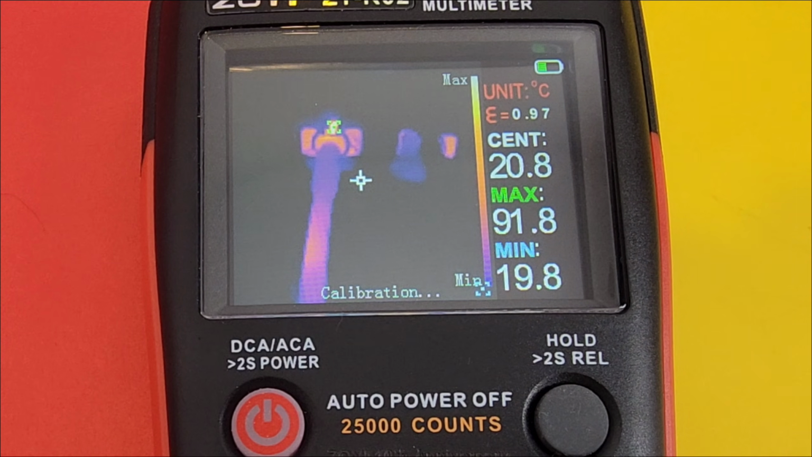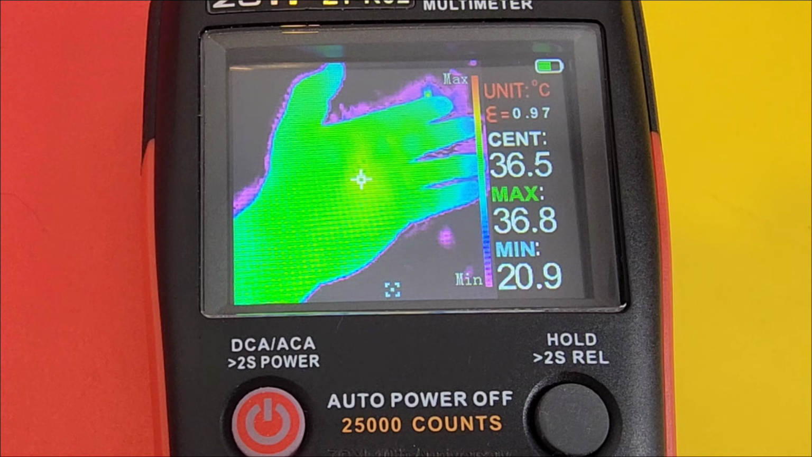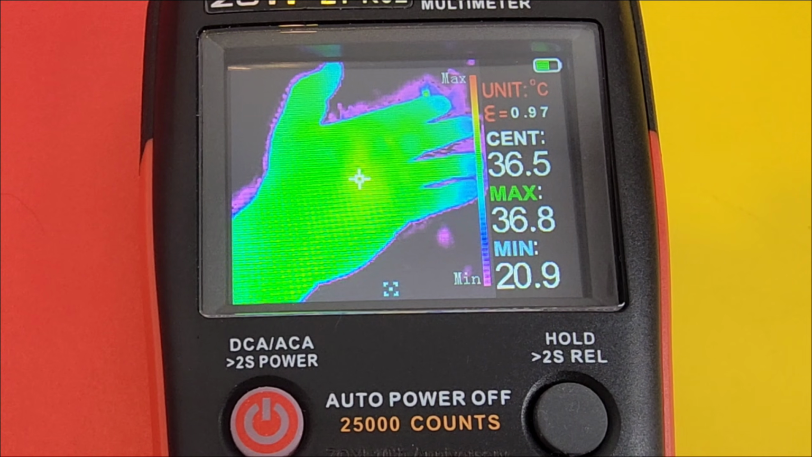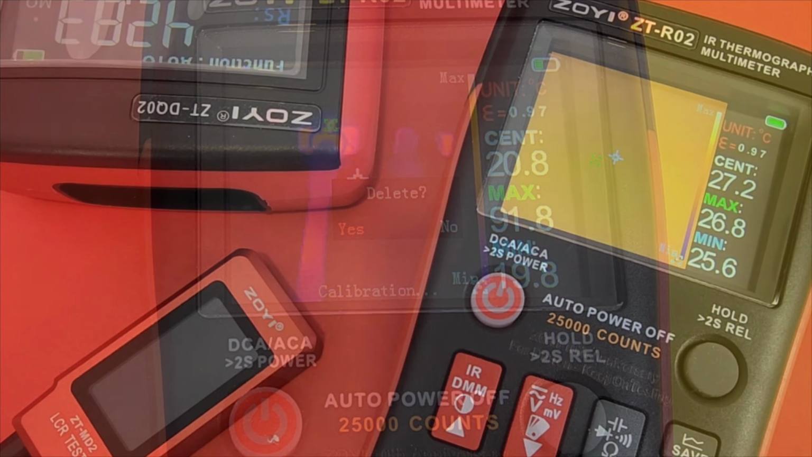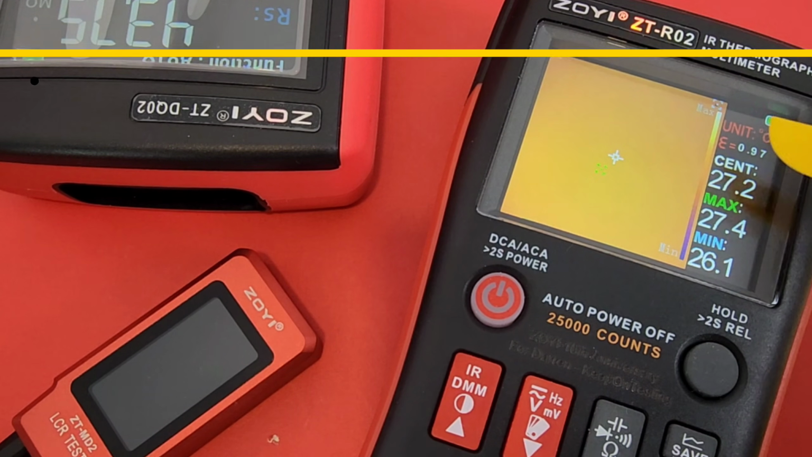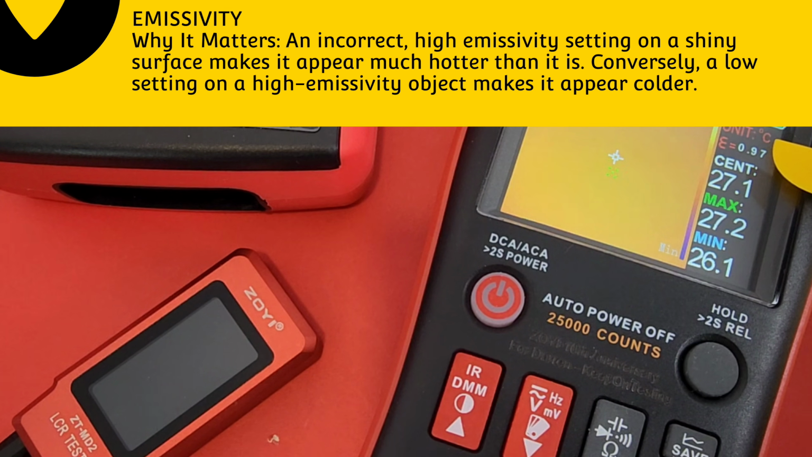Scroll through. Now remember, this doesn't do video, so you're looking at pictures only, but easily accessible once again with that menu. Even though we have a small display on the R02, look at that. We have our emissivity right there where we can see clearly. Right now set at 0.97.